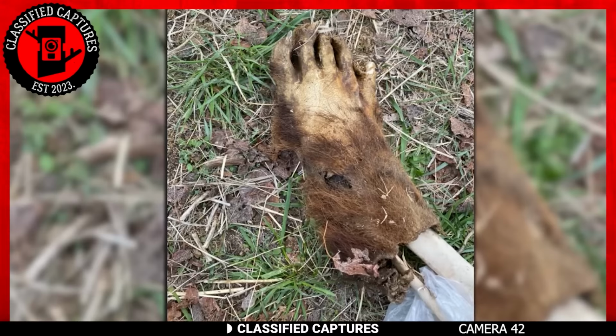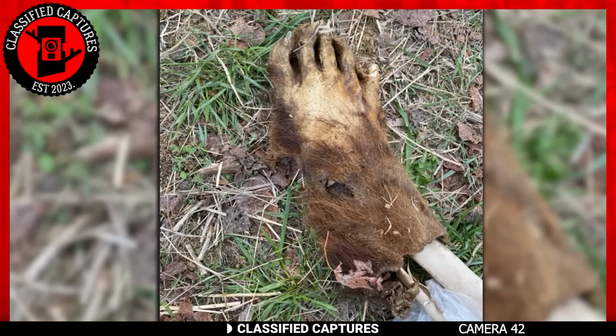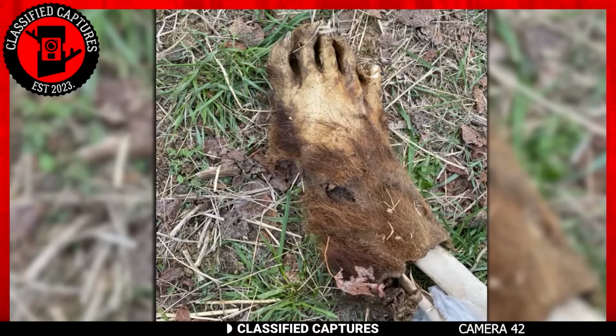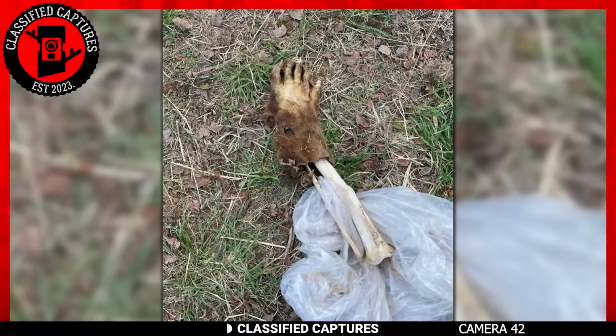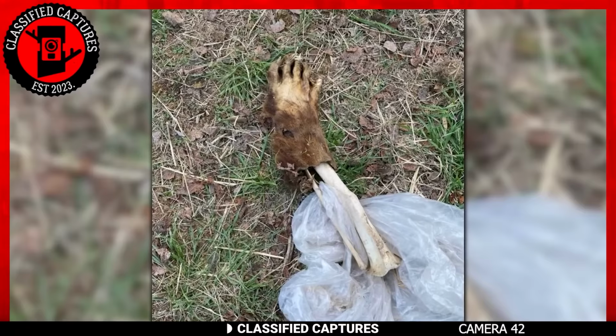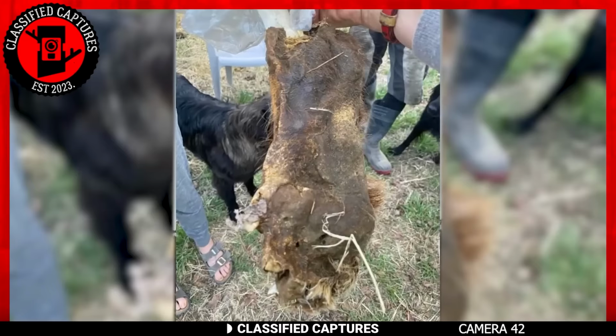A couple going about their normal everyday business came across a limb that was well preserved but didn't seem to belong to any animal species they knew. They could have easily ignored it and continued with their day, but a part of them wondered, what if they had finally come across something significant? They took the limb and took pictures.